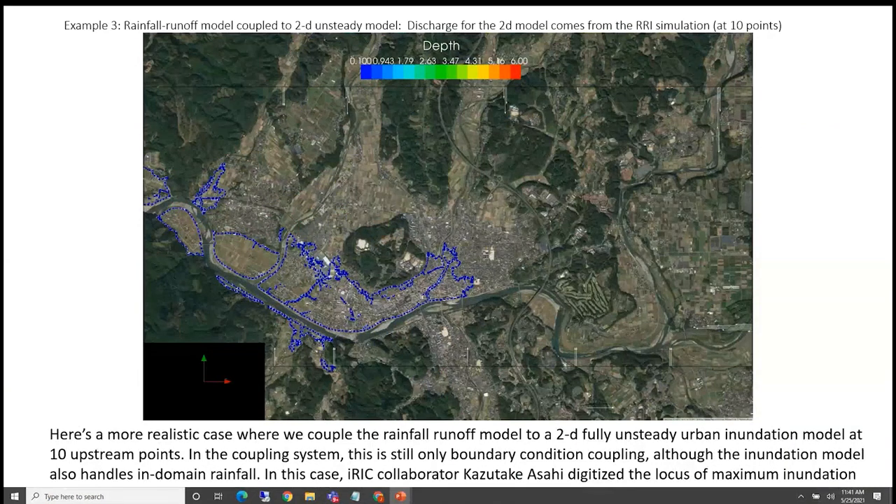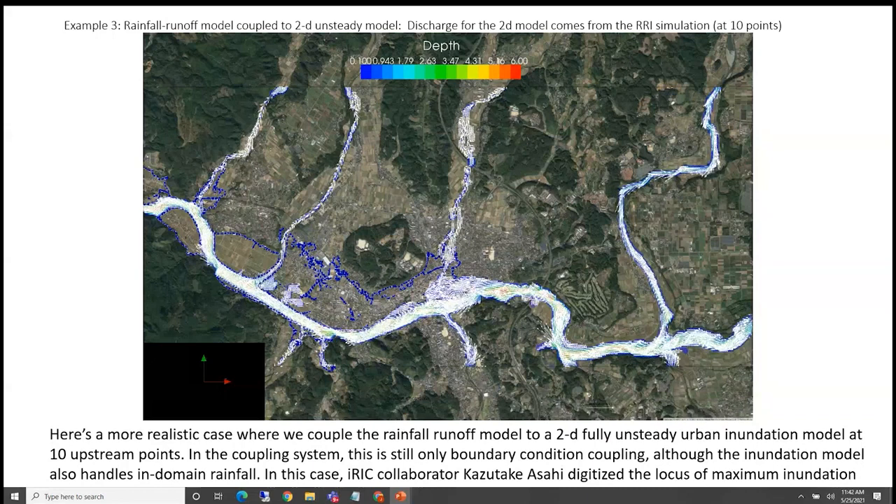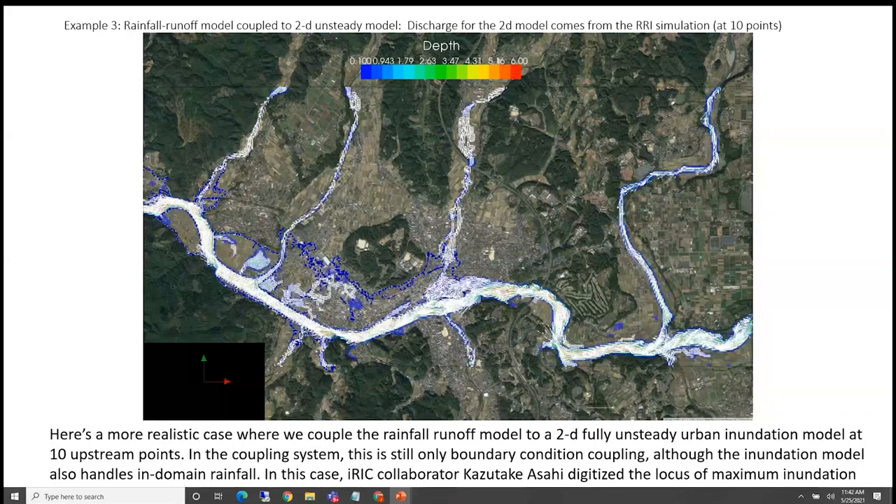So let's go to a little more complicated situation. Again, rainfall runoff coupled to a 2D unsteady model, but now it's more realistic. We've got something like 10 tributary basins. We're running 10 rainfall runoff simulations and 1 river model. So you can see the inputs coming down from the separate channels.